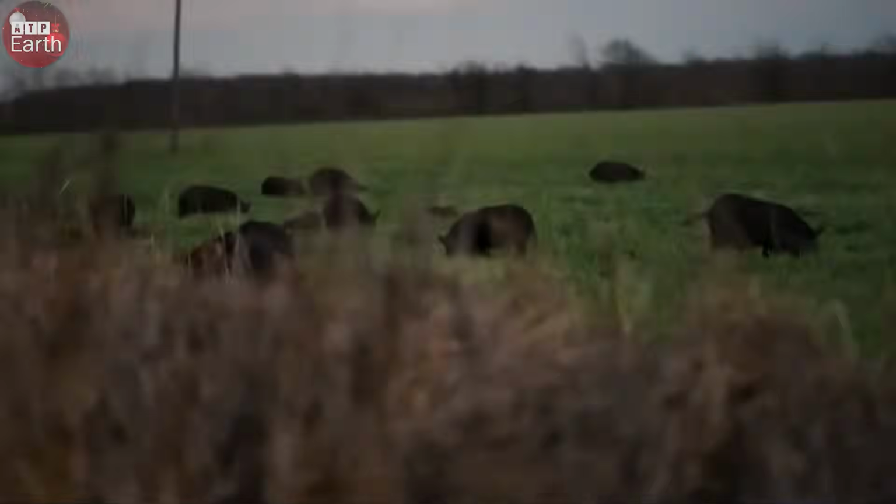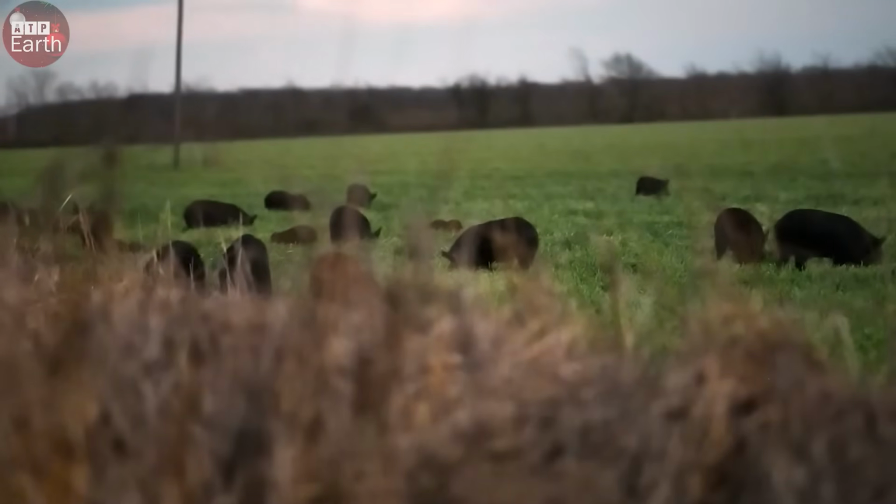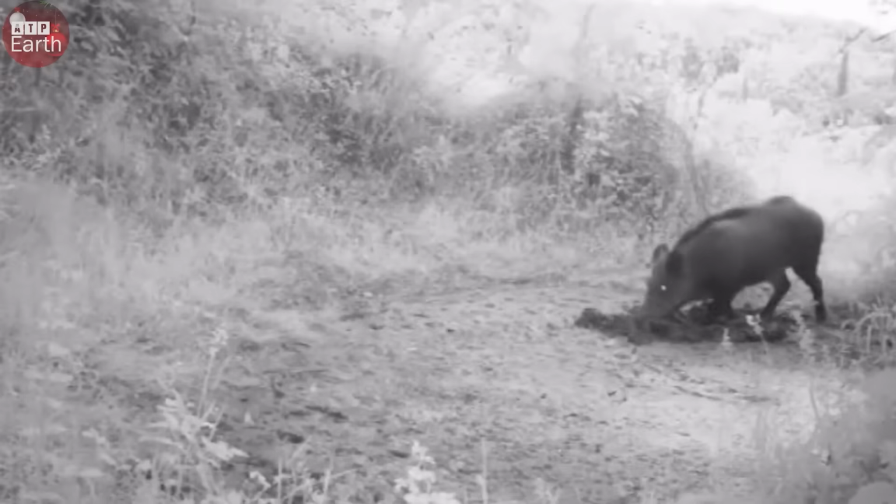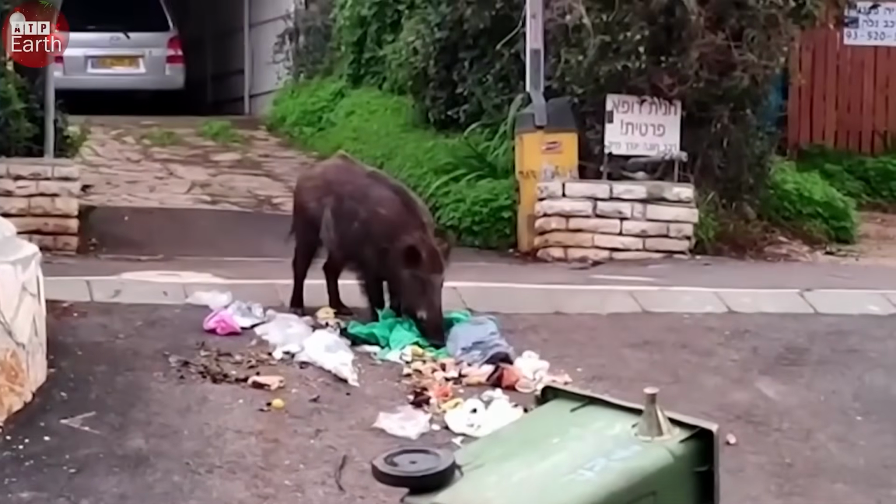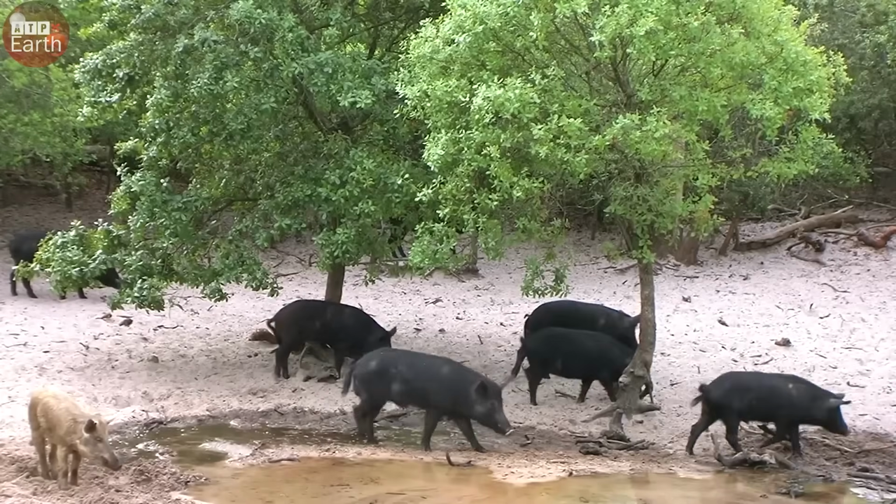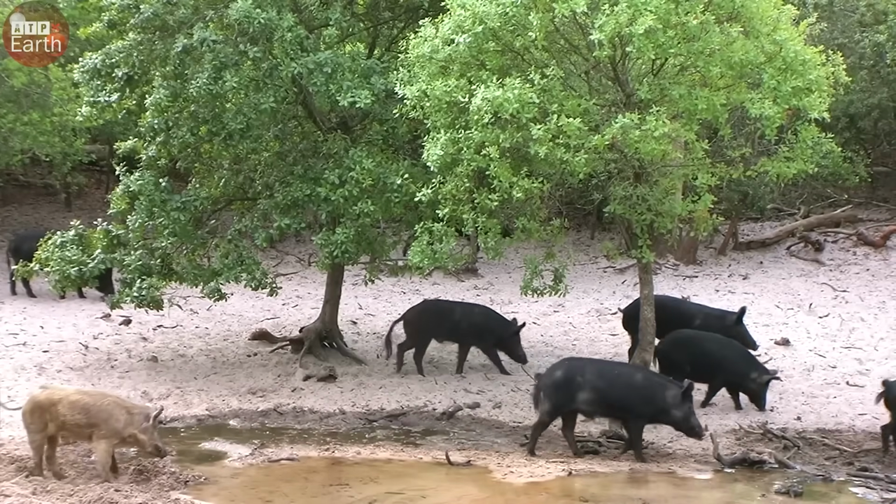Not only that, they are also the source of many dangerous viruses and bacteria, spreading diseases such as hepatitis, pneumonia, and many other infectious diseases, posing a risk to the health of humans and livestock.